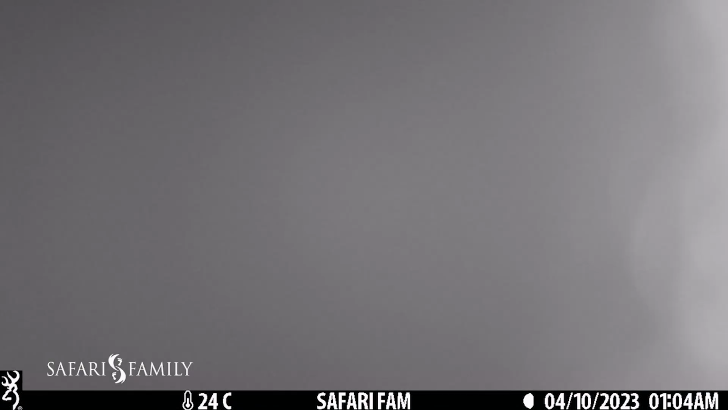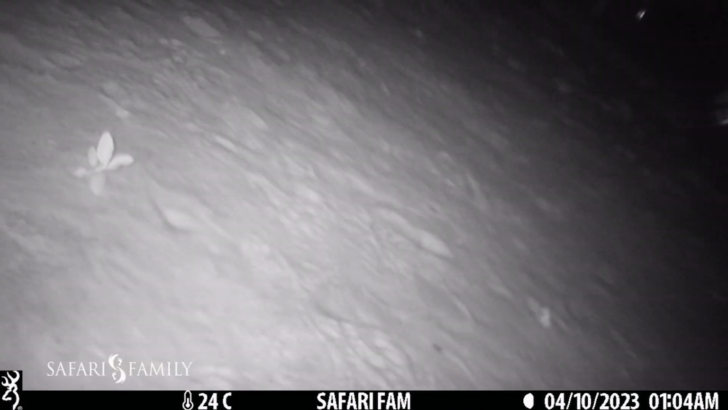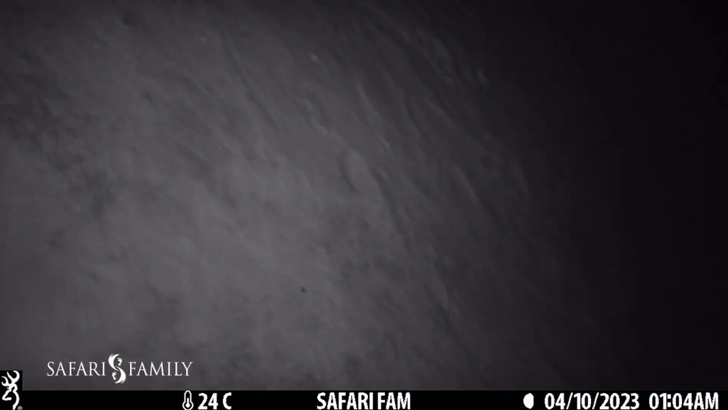You'll see there's two young hyena that found it, and eventually when they got it to the floor, the camera was in a position where it actually picked up them playing and frolicking around like two puppies, which is really cool to see.